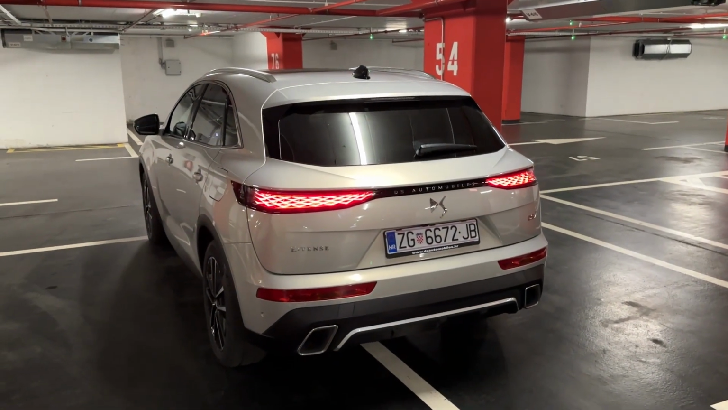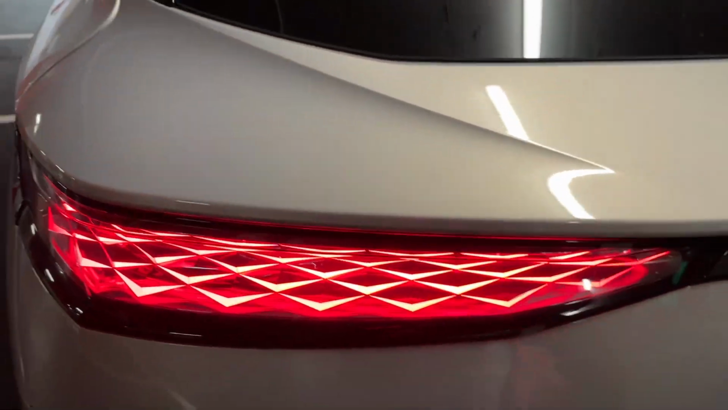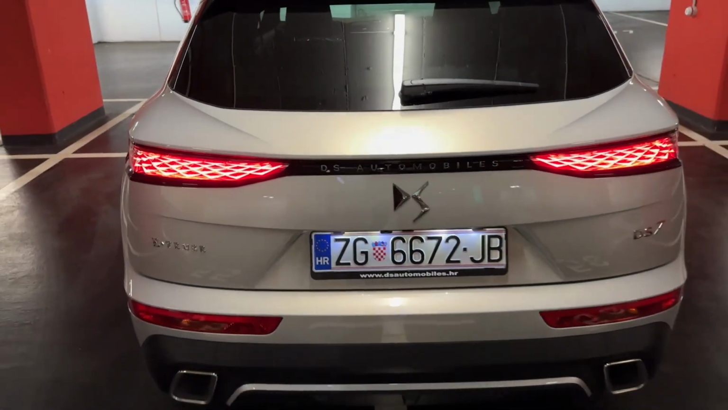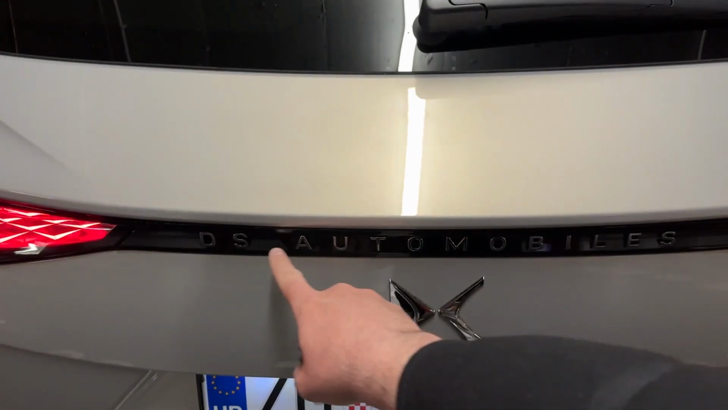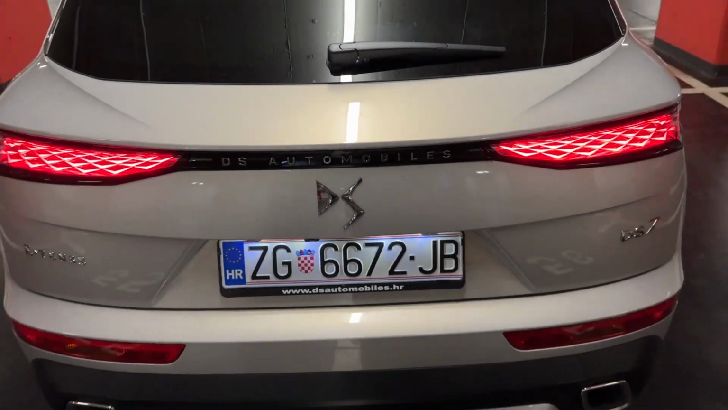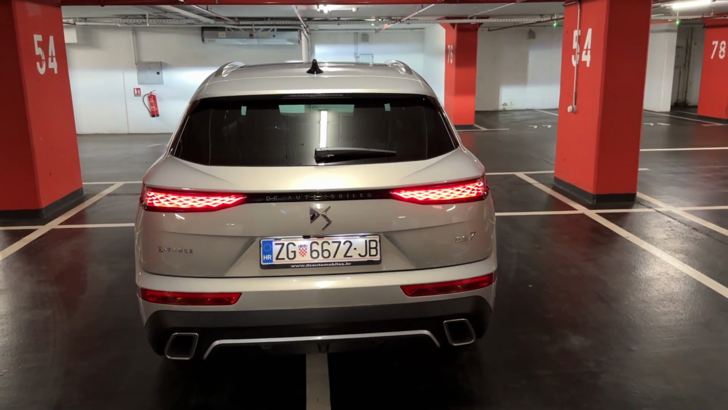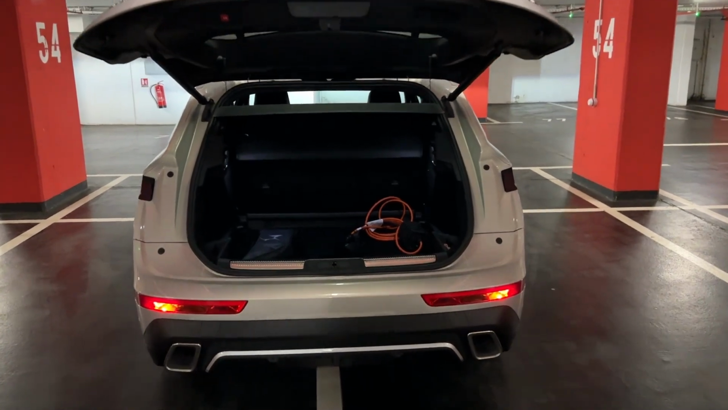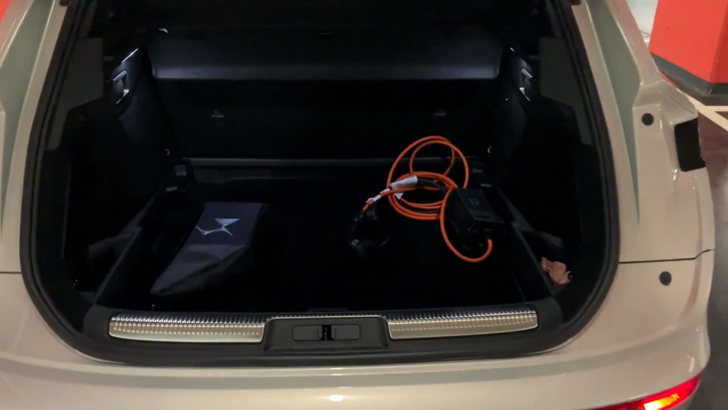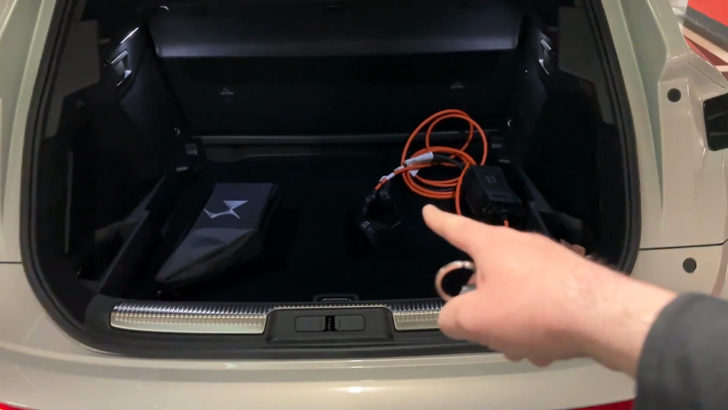Now moving on to the rear, here is where you can see the dynamic indicators when we unlock the car. And once again, the attention to detail on this model, look at the illumination of those LED tail lamps. And also we now have the DS Automobiles lettering at the back, and you can also open the tailgate by just pressing the key.